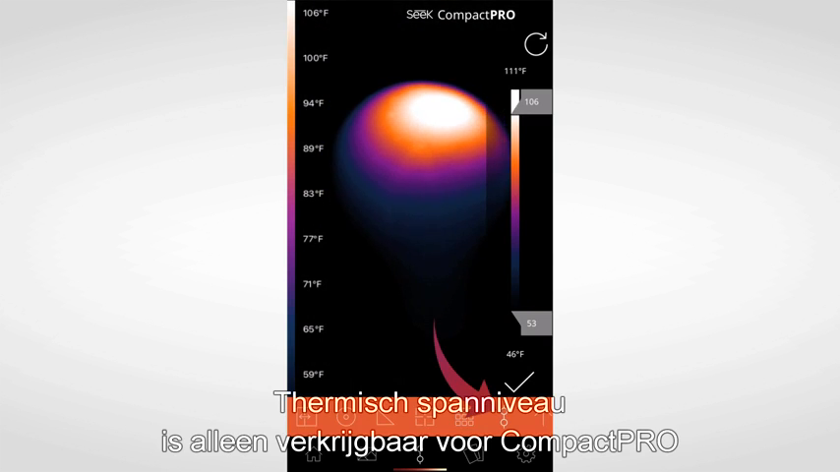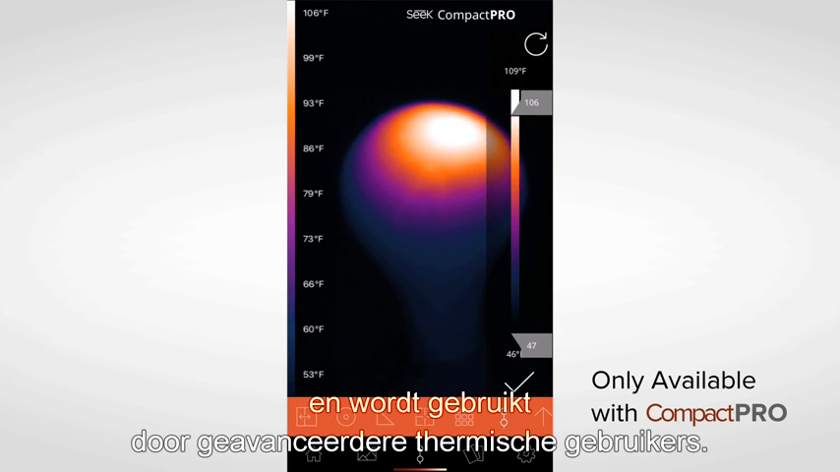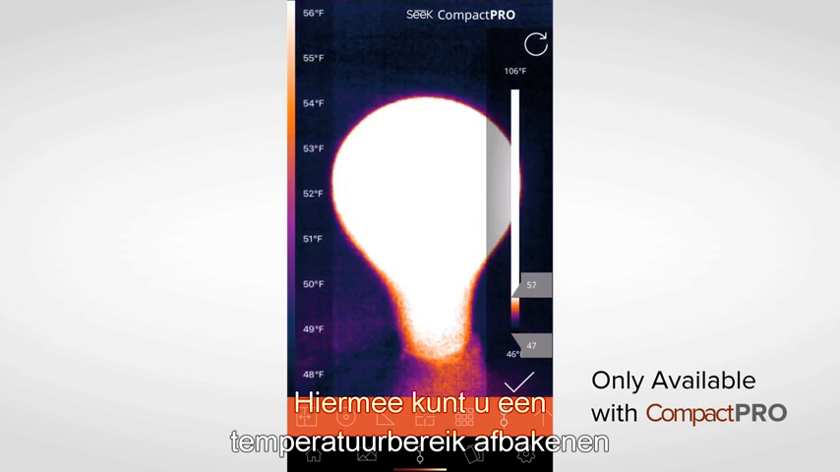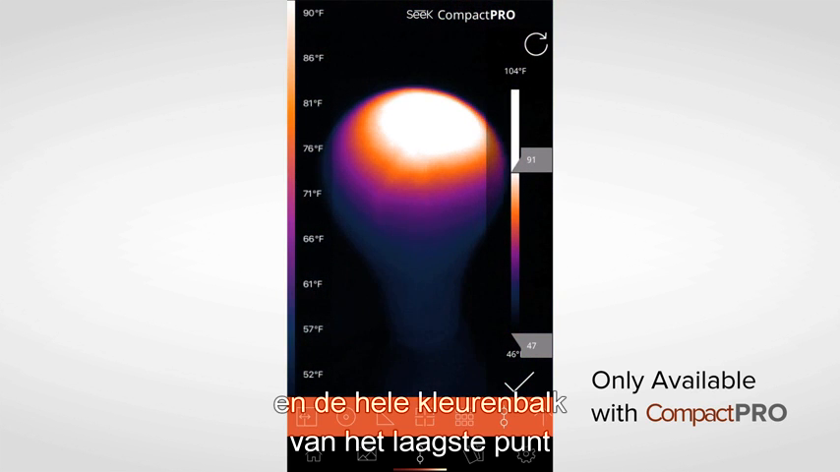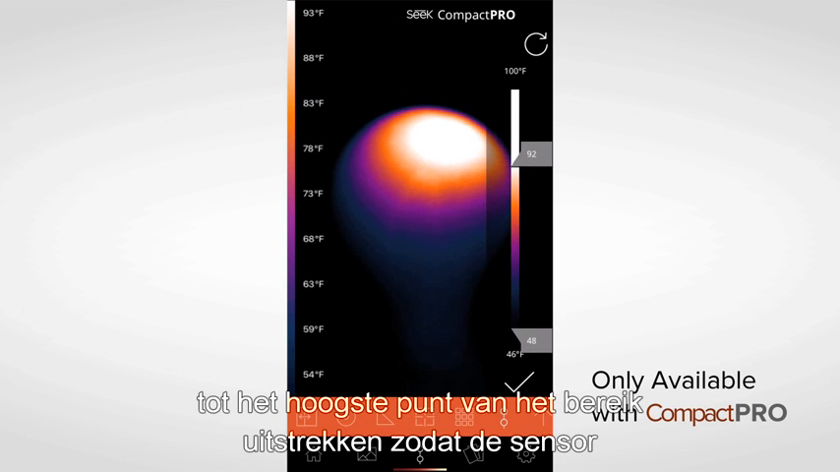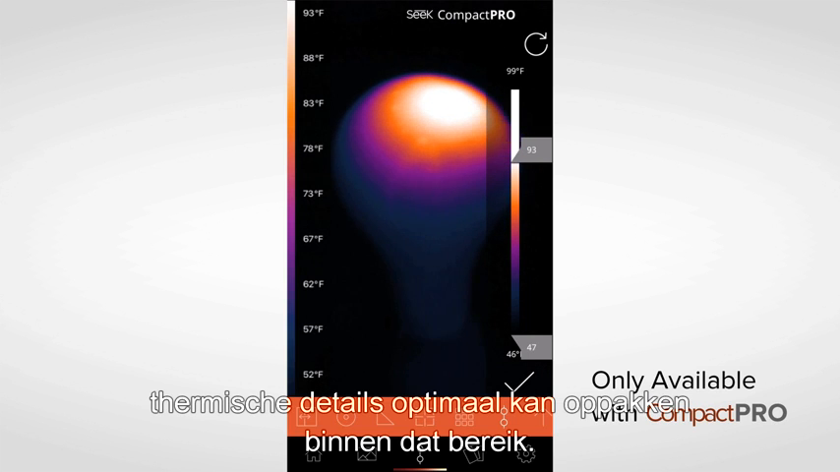Thermal span and level is available for Compact Pro only and is used by more advanced thermal users. It allows you to isolate a temperature range and stretch the color bar from the bottom of that range to the top of it, maximizing the thermal detail that the sensor picks up within that range.